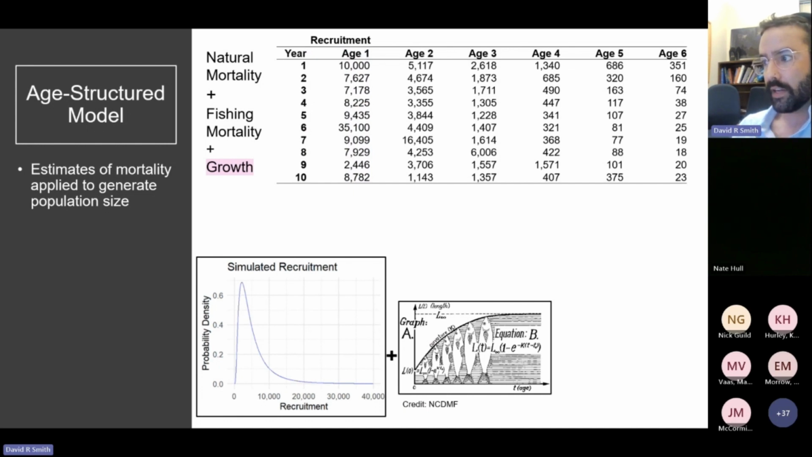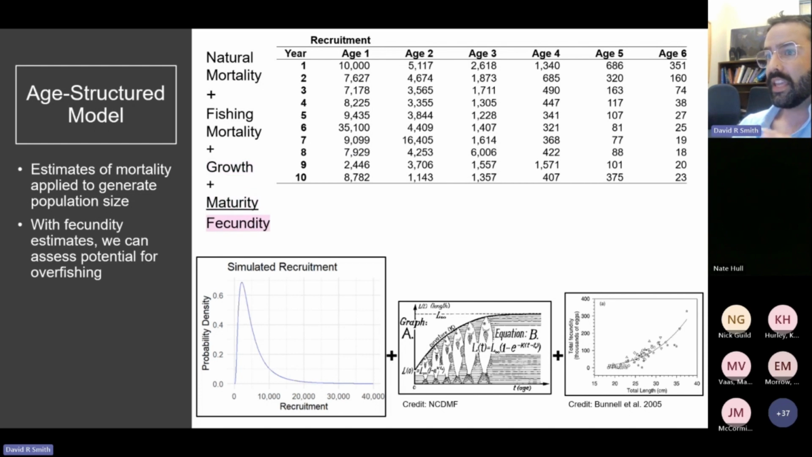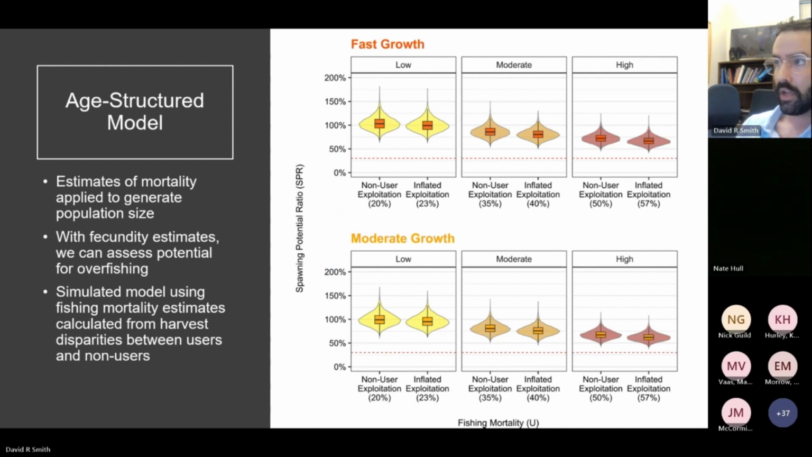We then can plug in growth and maturity estimates to give us our estimate of the total eggs produced by a population in a given year, or a measure of fecundity. We can then take the measure of fecundity in a given year, divided by what fecundity would be in the unfished virgin population, and that gives us a reference point for overfishing, the spawning potential ratio, or SPR, which is really commonly used in stock assessment.